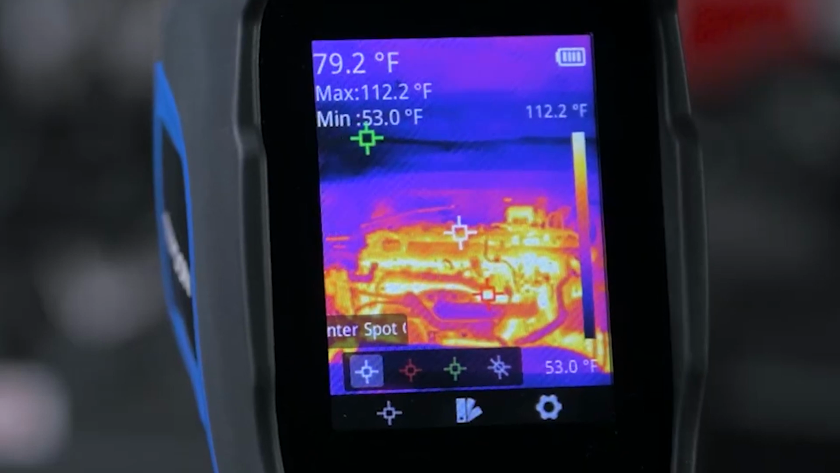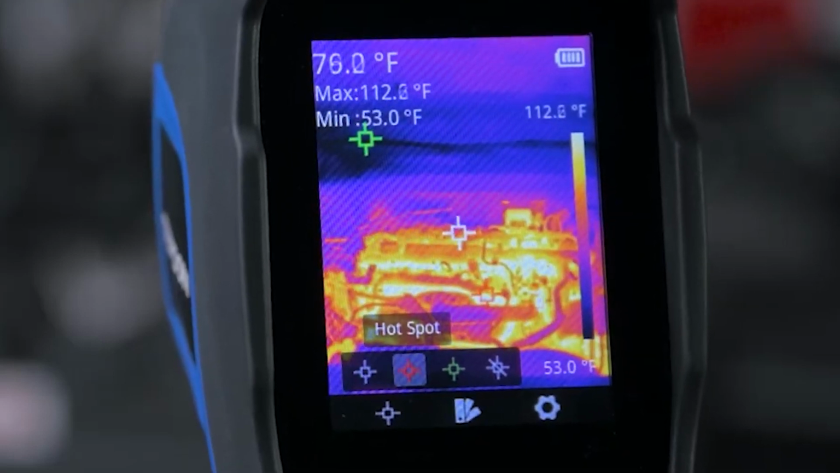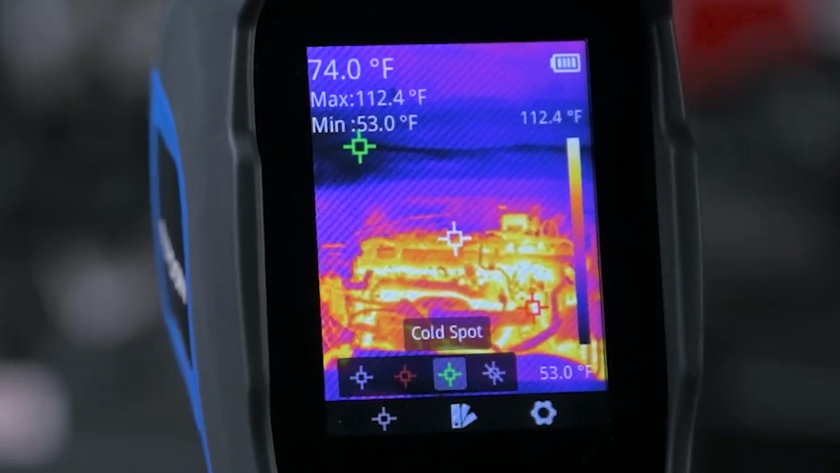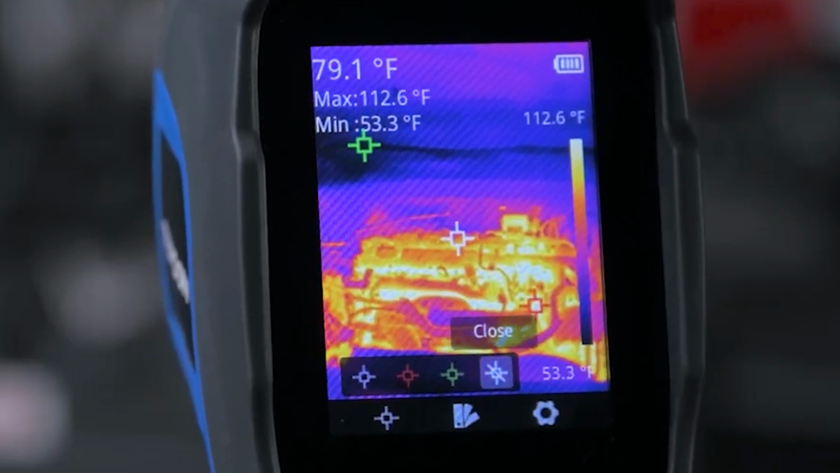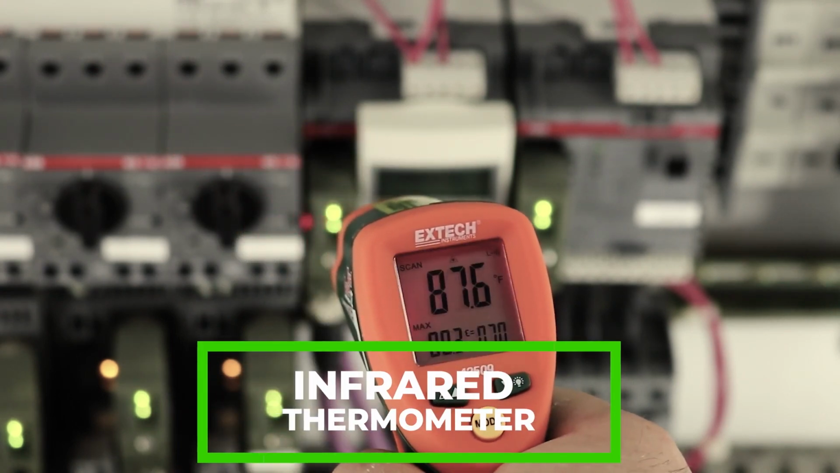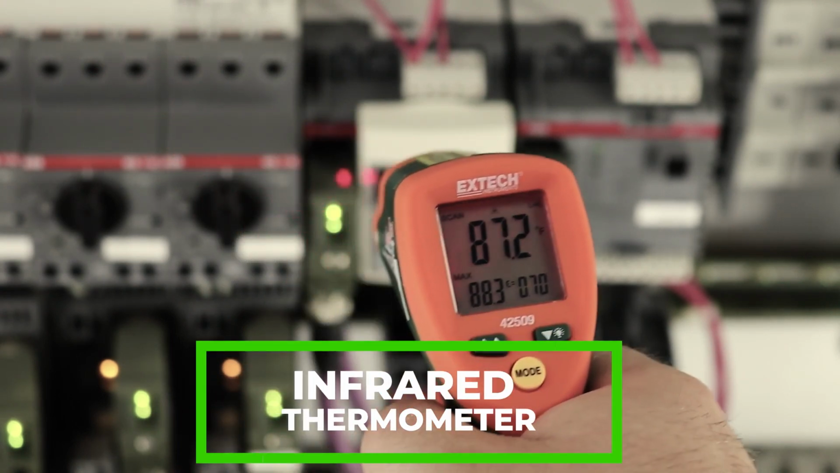One thing I really like about this is that there's 3 little dots on the screen, right? One dot is moving around showing you what's the coldest thing on the screen, one dot is showing you the hottest thing on the screen, and then there's that center dot, which is what you're pointing at. And it tells you the temp of each of those 3 things. Exactly. So without having to be super precise, because you've had one of those that looks very similar to this, and it shoots out a little laser, and that laser is showing you where it's seeing one temperature reading.